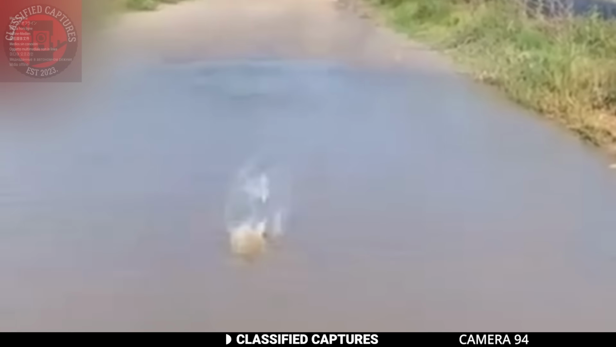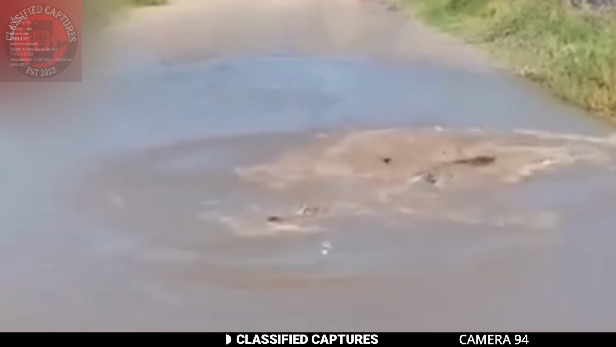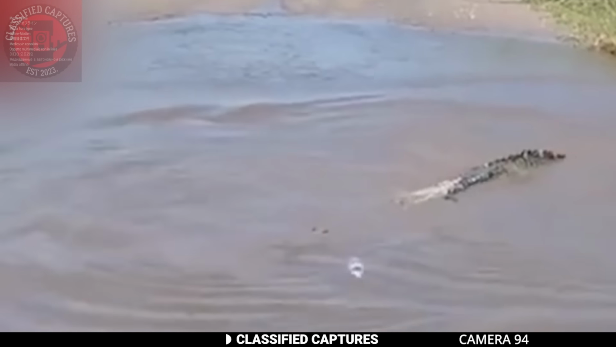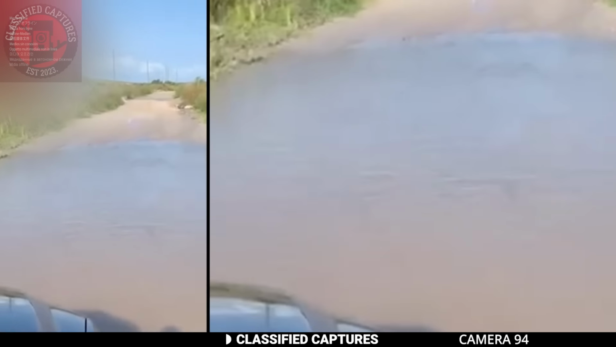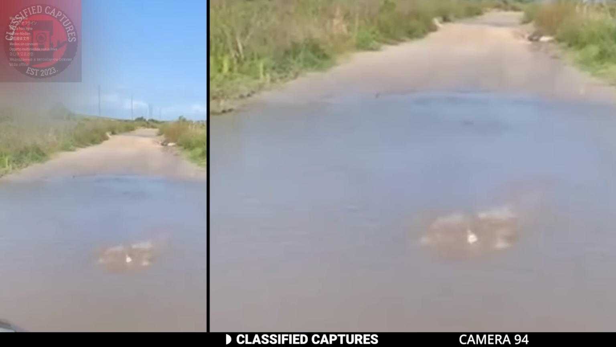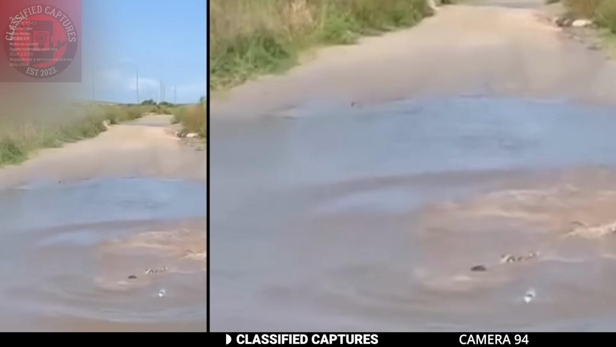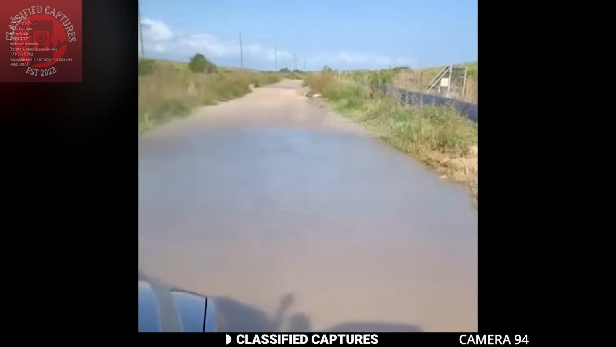He decided to throw a bottle into the water, and then suddenly, out of nowhere, a massive crocodile surfaced, wiggling about in the water. A large one at that. The fact that such a massive creature could be lurking in what seemed like just a harmless puddle is truly terrifying. Makes you think twice about crossing any mysterious bodies of water, doesn't it? What would you do if you found yourself in this situation?